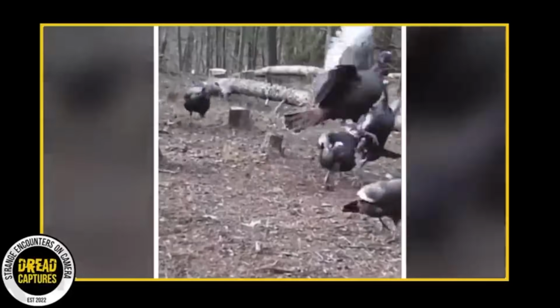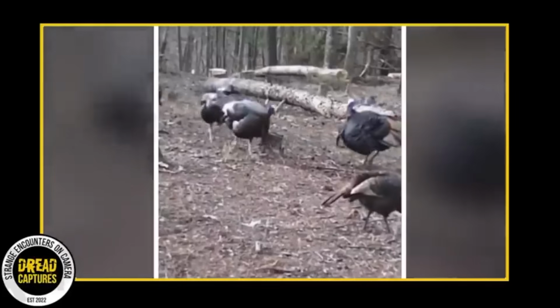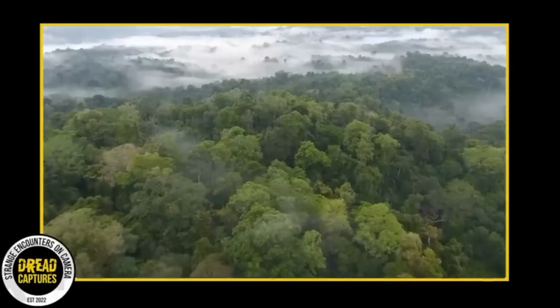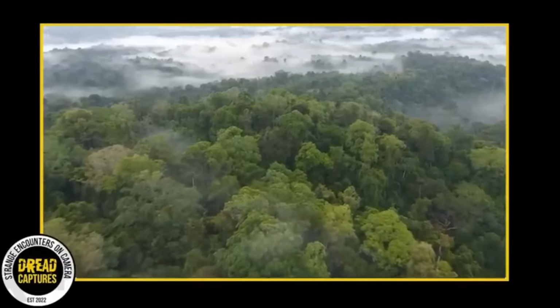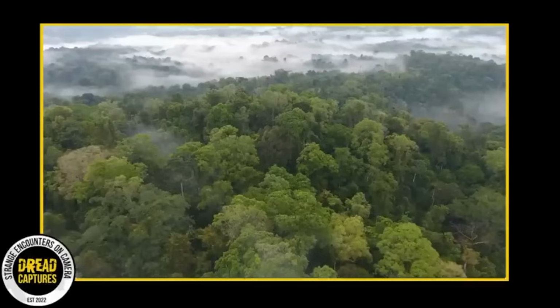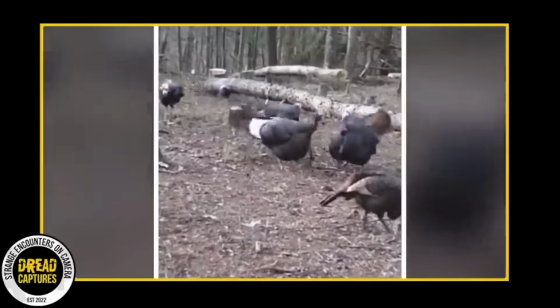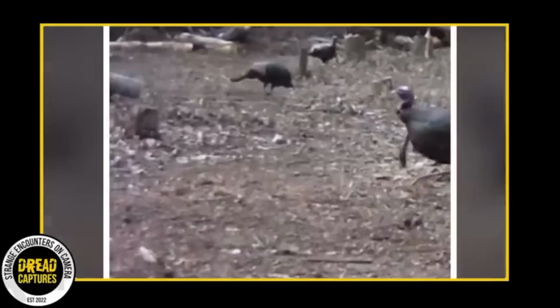In an unexpected turn of events, the scene of tranquility transforms into a feathery frenzy. The air, once filled with the peaceful sounds of the forest, now resonates with the ruffled squawks and fluttering of wings. Each turkey becomes an adversary, lunging and pecking at its fellows.